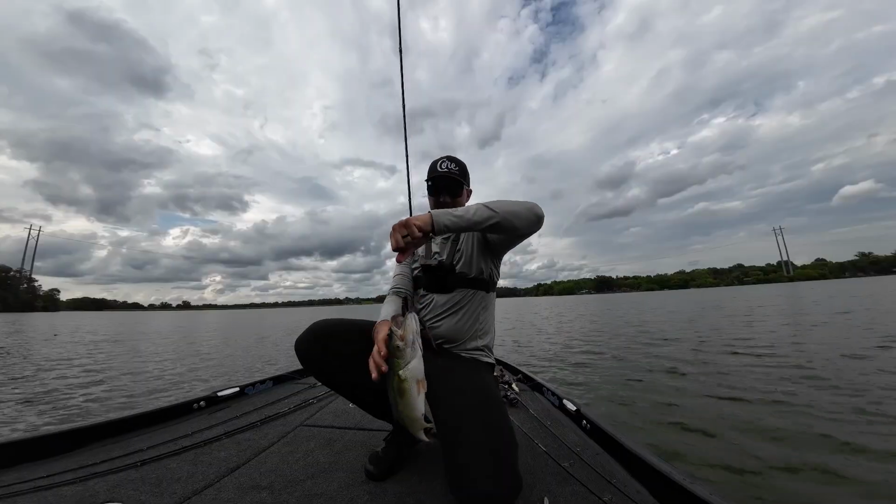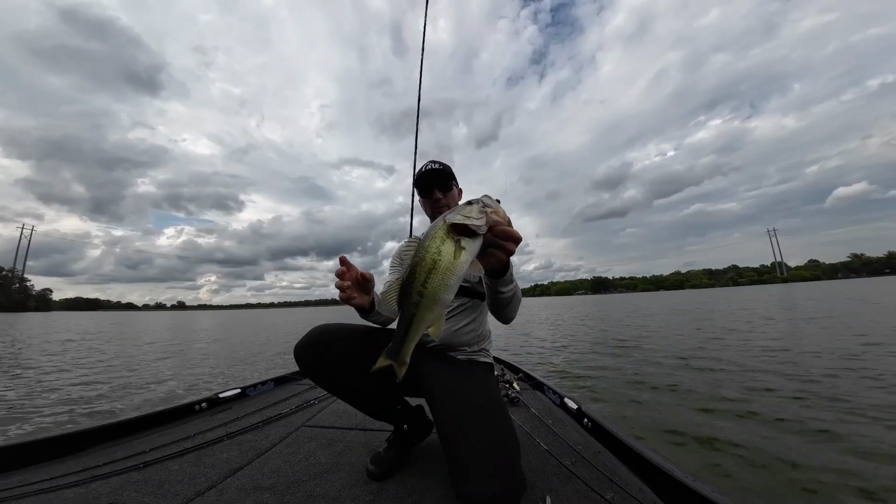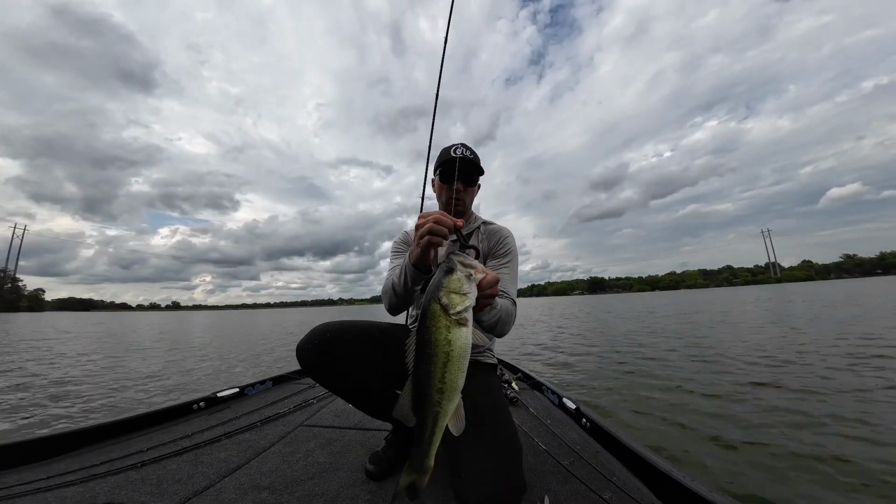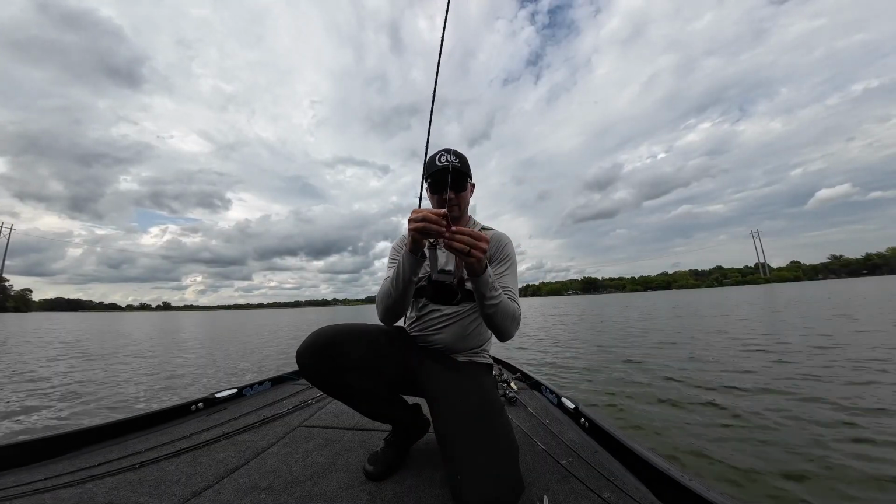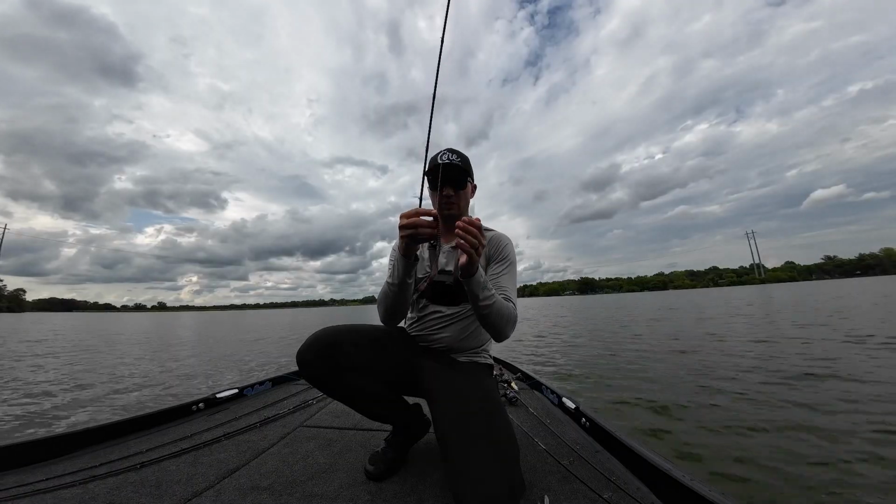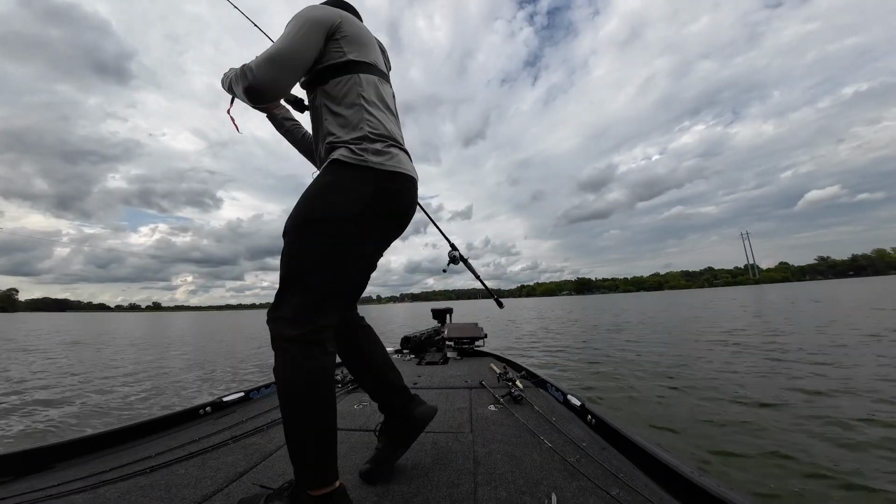Nice fish. I was a little bit too shallow on him apparently. Really good one on that worm again. He was sitting there just chomping on it and got him. That's two fish off that spot at least, which is good. So you can get another one.